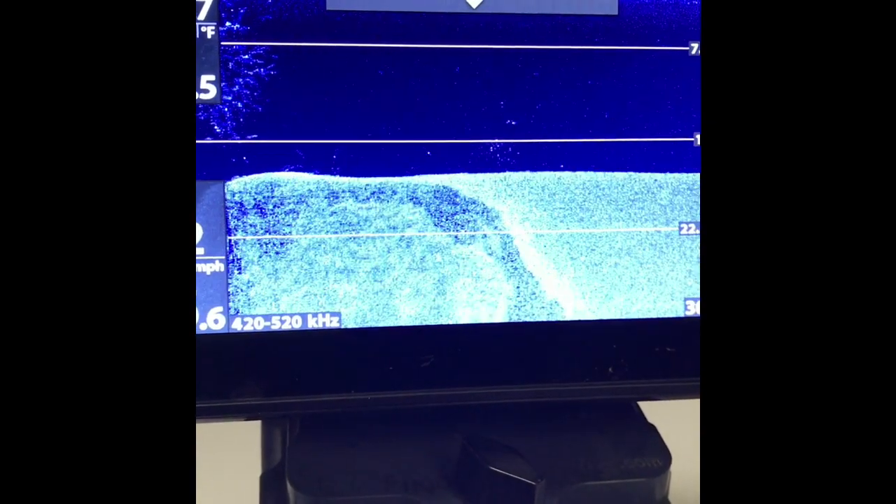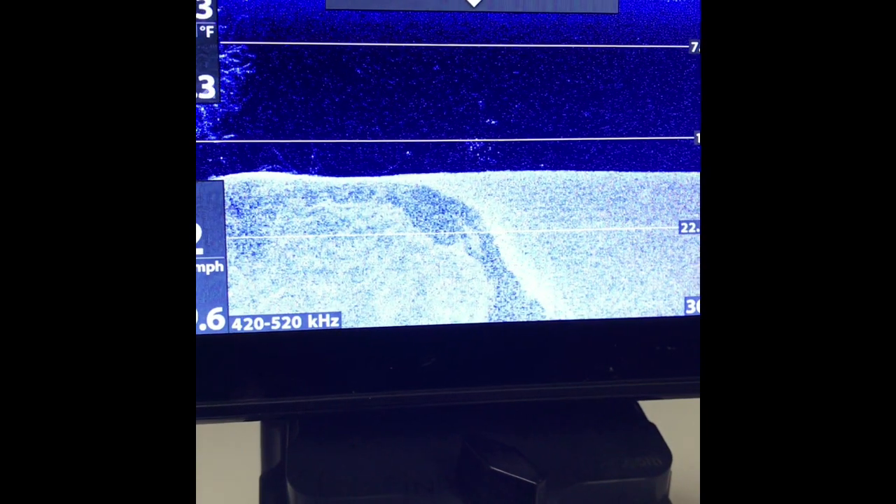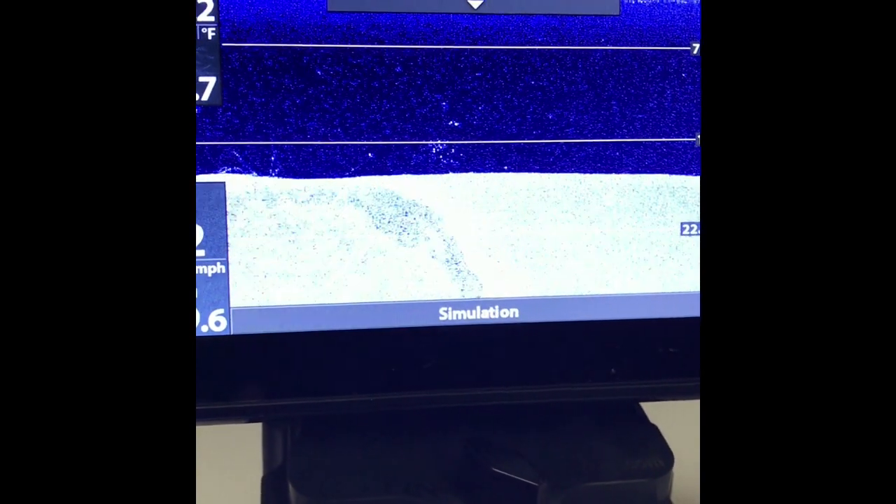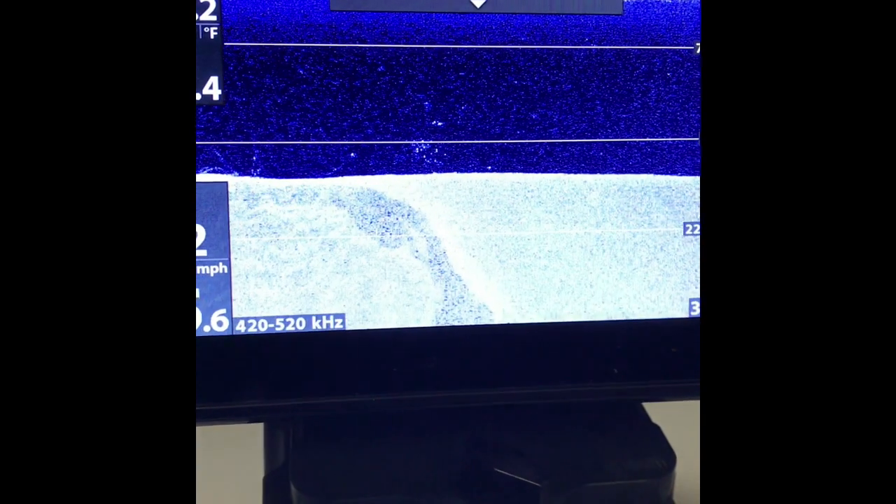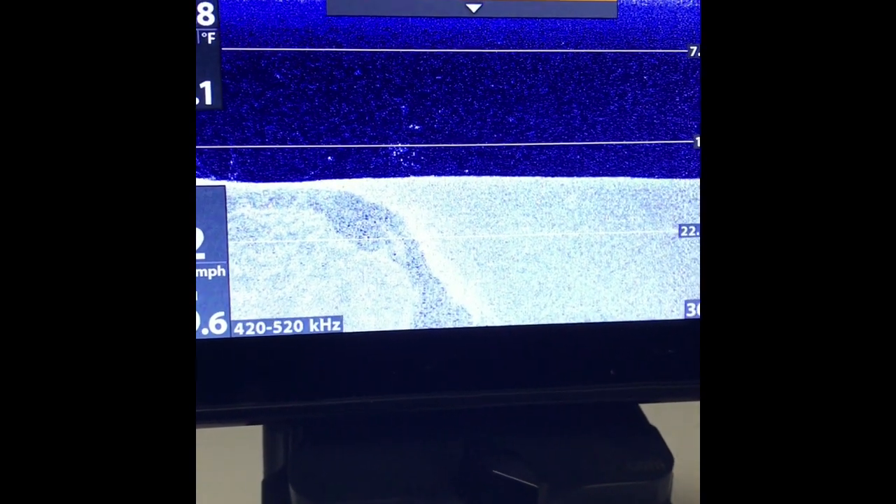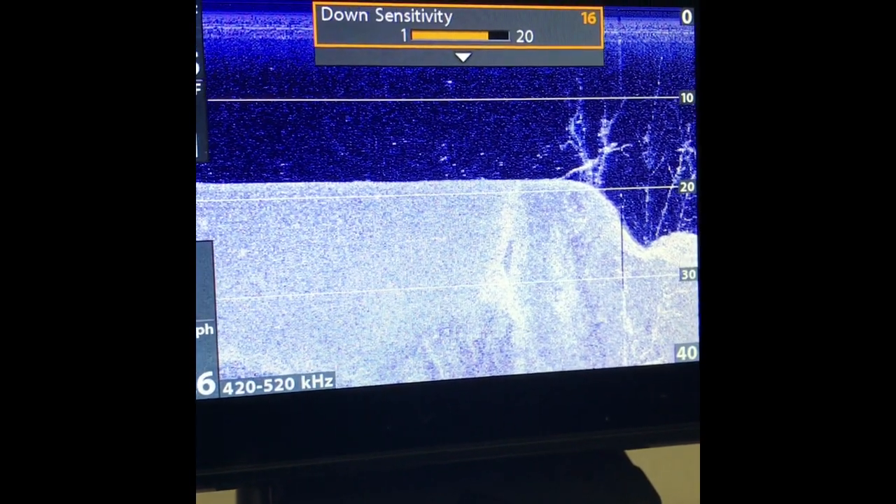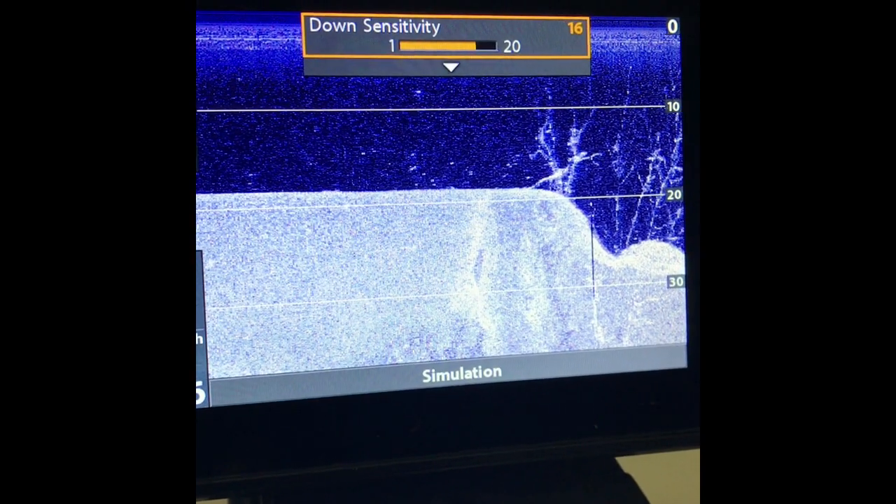Bump it up, and you can see we're starting to add a little bit of noise in there at this point too. And we go all the way up, and it just gets absolutely crazy. Looks like it's snowing. Okay, so now we've got some underwater timber showing up here.